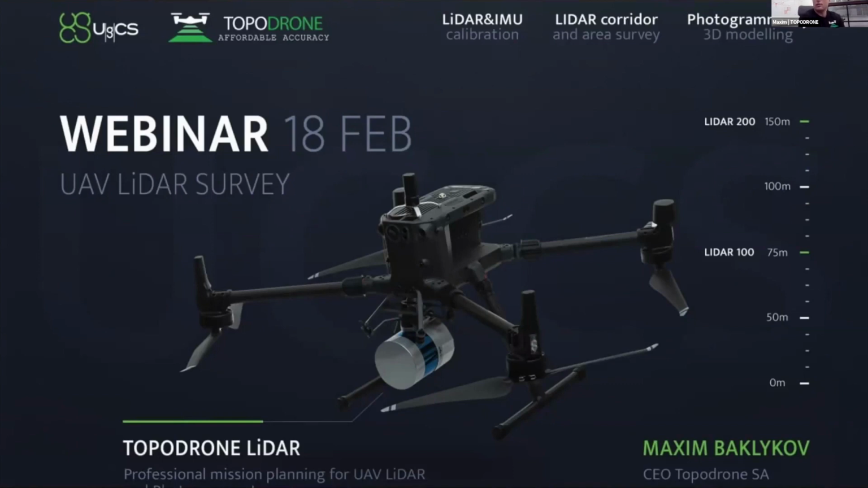The price of LiDAR was approximately $100,000 or $50,000 and so on. It is very expensive to install on a drone. And before, these LiDAR systems were so heavy that you could use only 6-motor drones like the Matrice 600, but these drones don't have any obstacle avoidance system. And it was not so safe to fly with these drones.